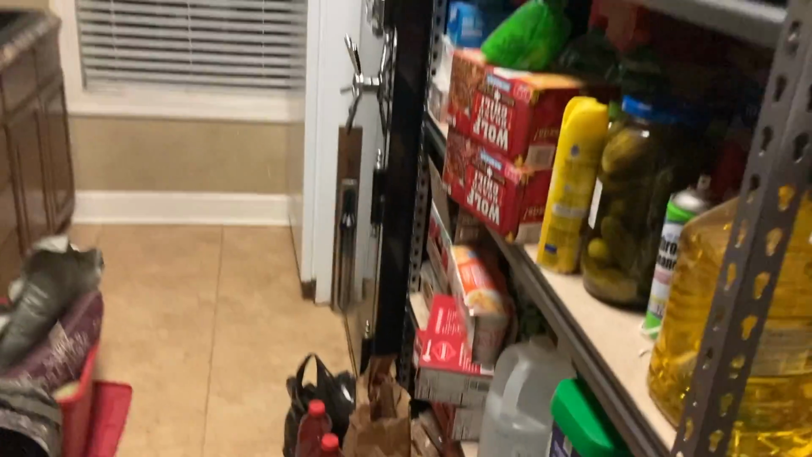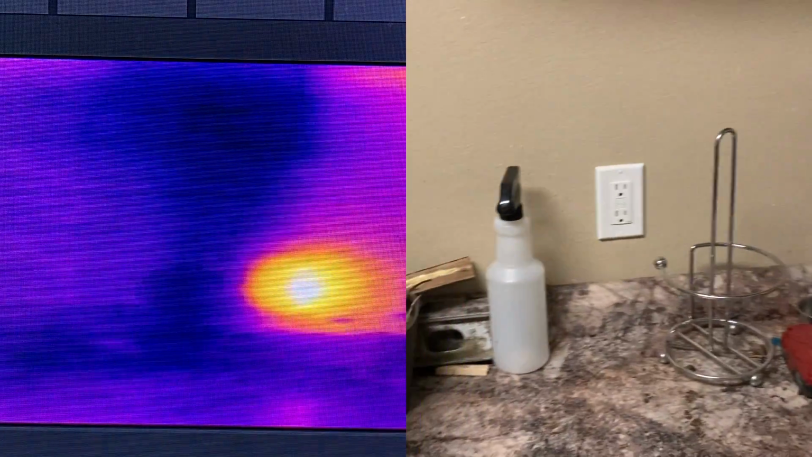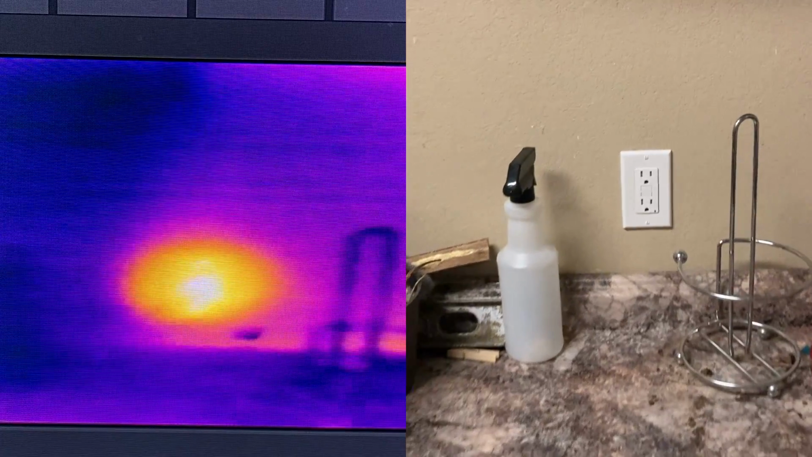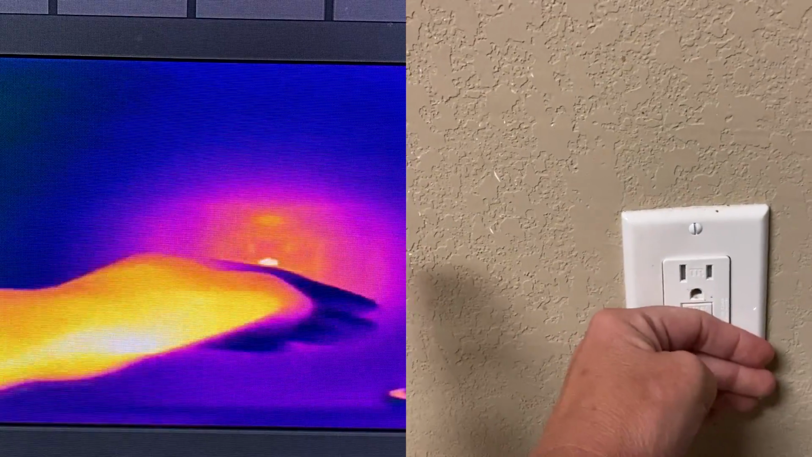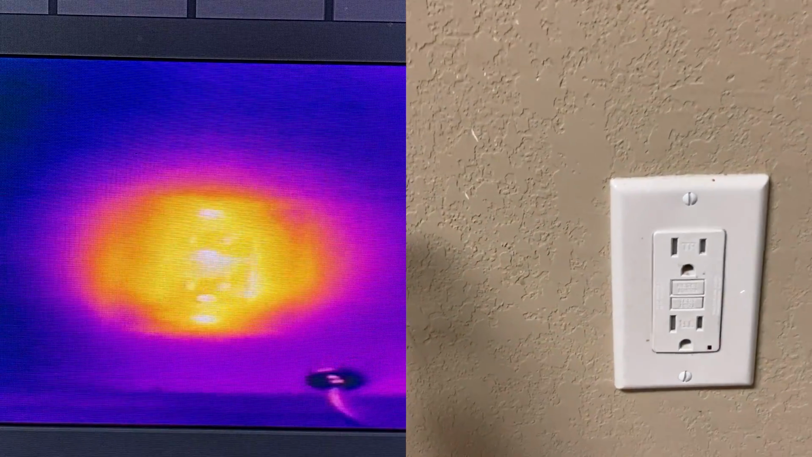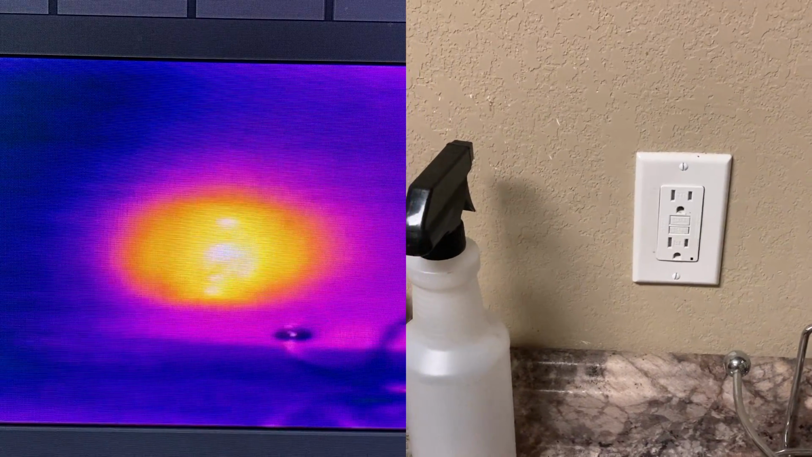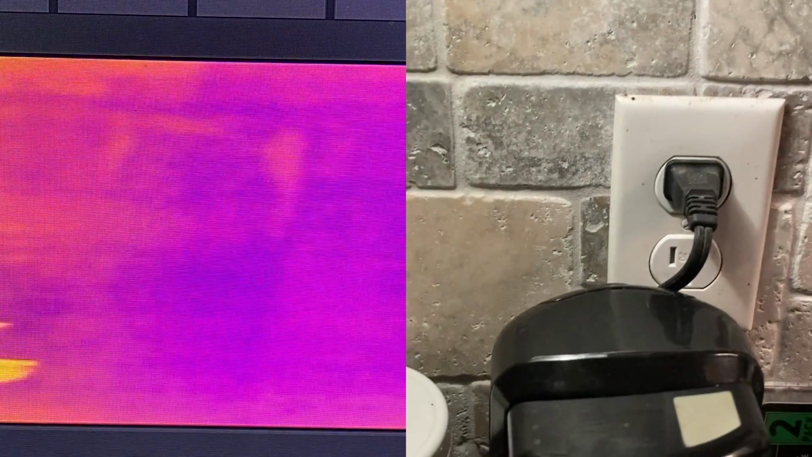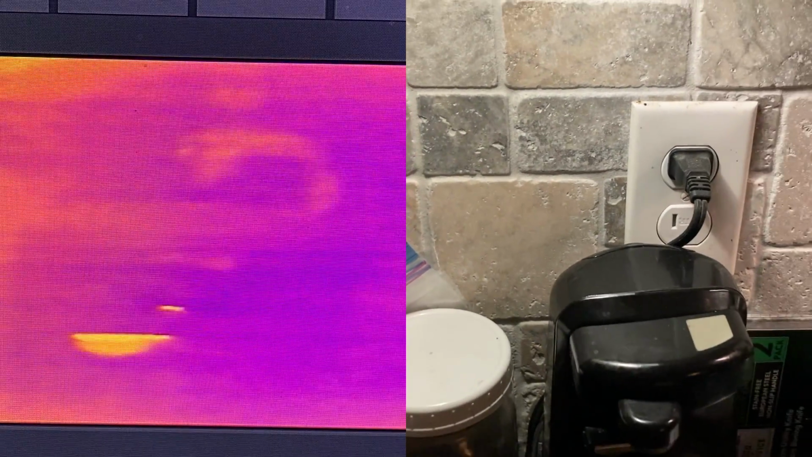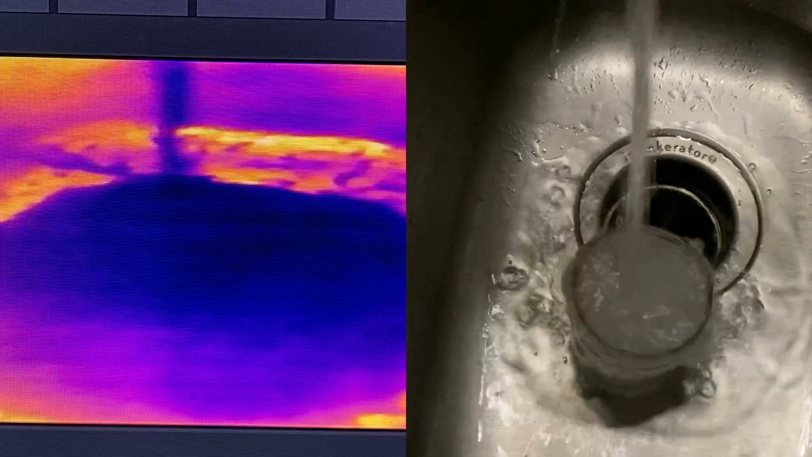Now, this I'm a little worried about. Just came into the laundry room, and this outlet's blinging. Like, why is that so... It is a little warm to the touch. Are those GFIs supposed to be like that? I better ask Ron. Well, that one is warm too. But if we come around to a regular one, it's not. So I asked Ron and he said, yes, it's okay for the GFI outlets to make that kind of heat.